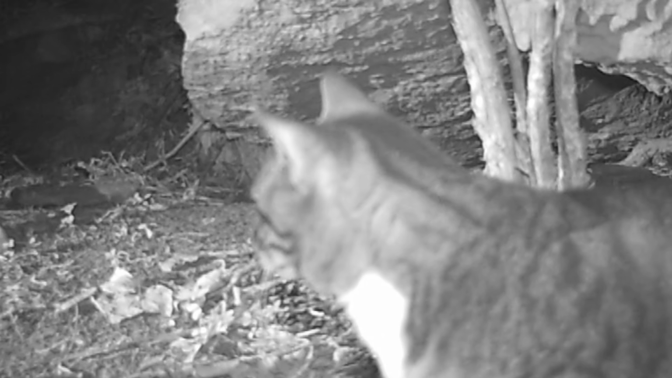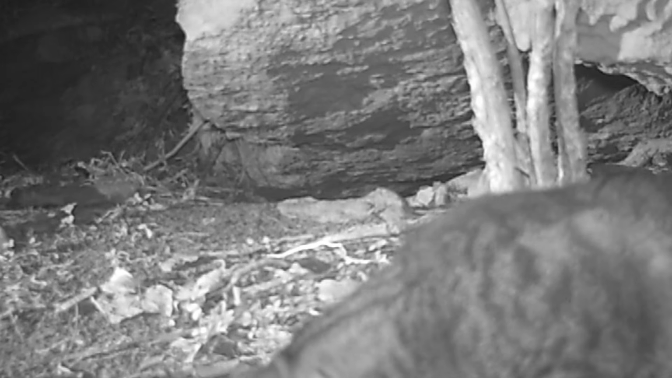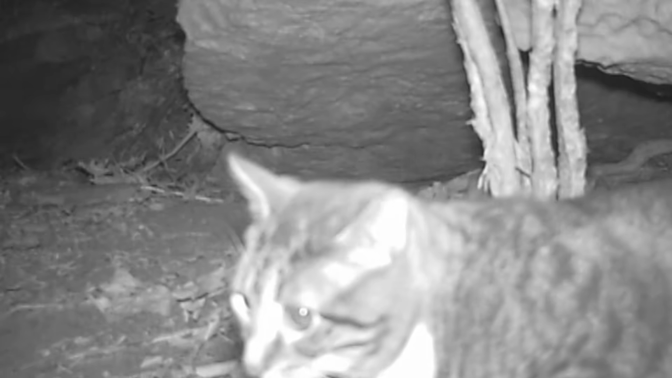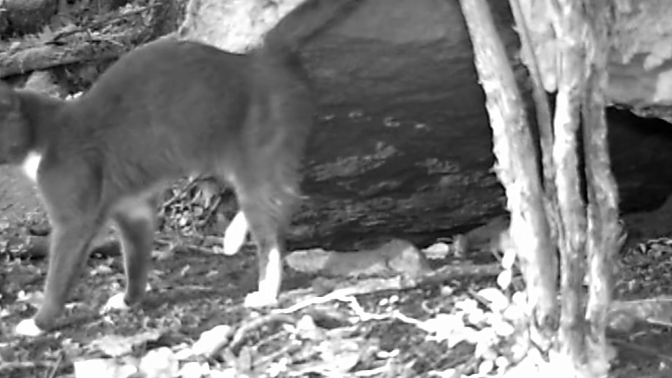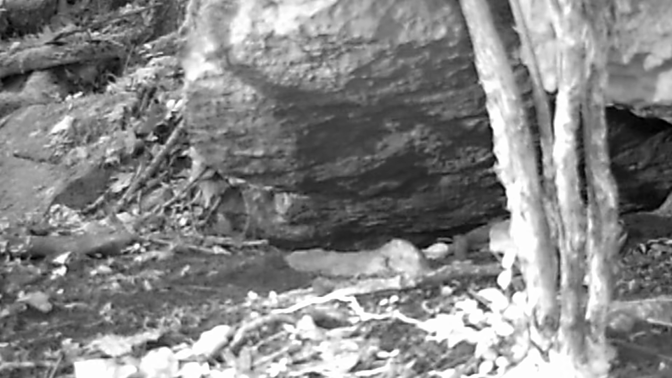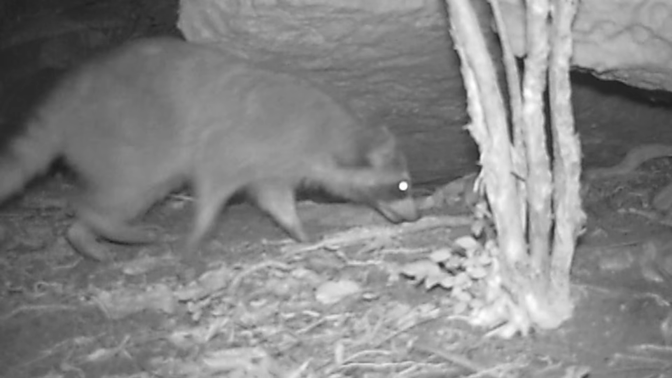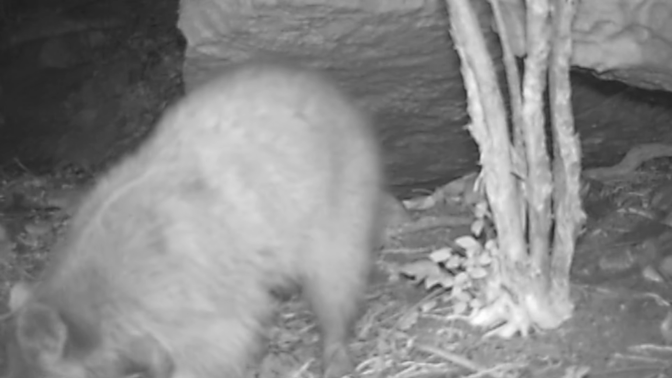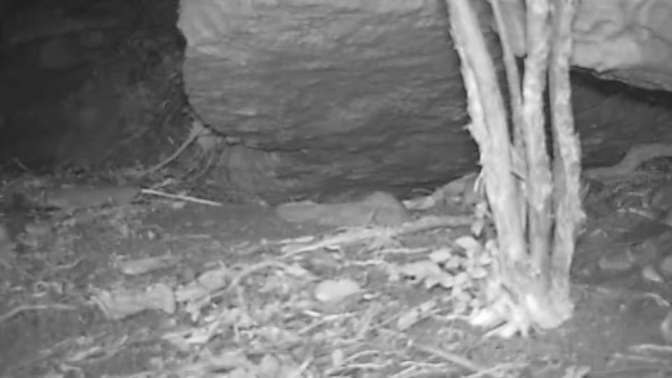And up at the rock, the little feral cats are always up here, seems like. They're trying to find Mighty Mouse. But he's been hanging in there. But they don't stop. Here's another feral cat. He's gonna leave his mark on Dirty Dan's rock. I'm sure he really likes that. Now coons, yeah, they're always up here nosing around. Every night.